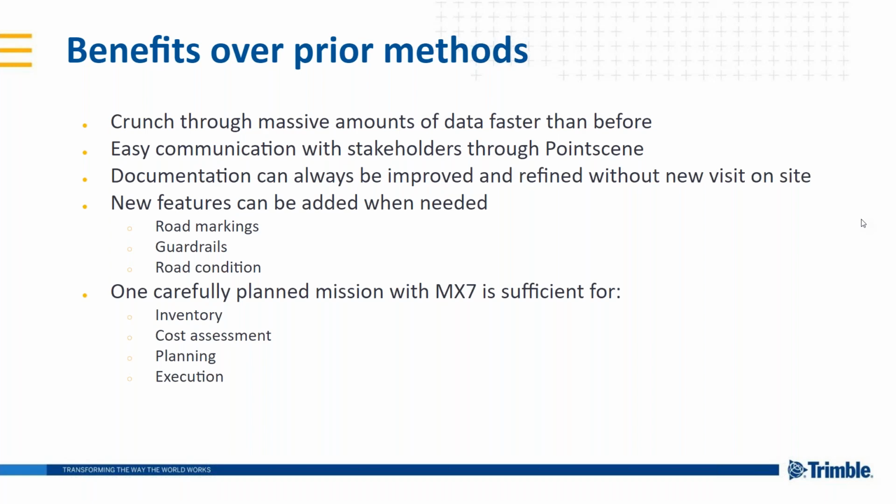Especially with Pointscene's AI solution. Also, the easy communication with stakeholders. We can send the pictures to the customers, and when we have large construction sites, there's usually some dispute. Did we break some things? And with those pictures, we can prove that we didn't break this kind of thing. It was already broken. There are so many use cases that we can use it for.